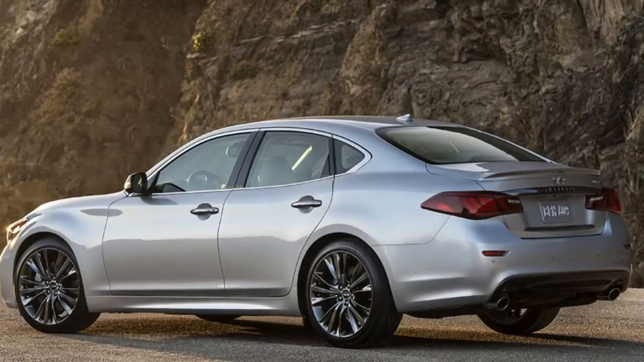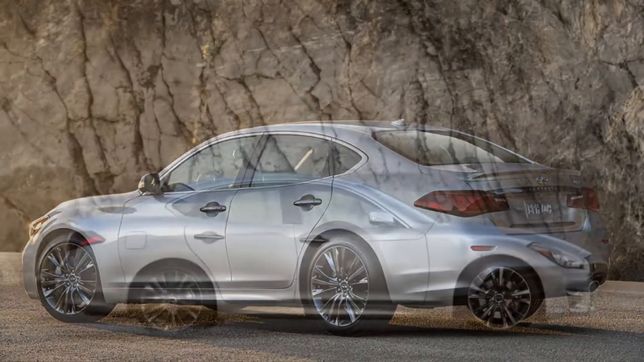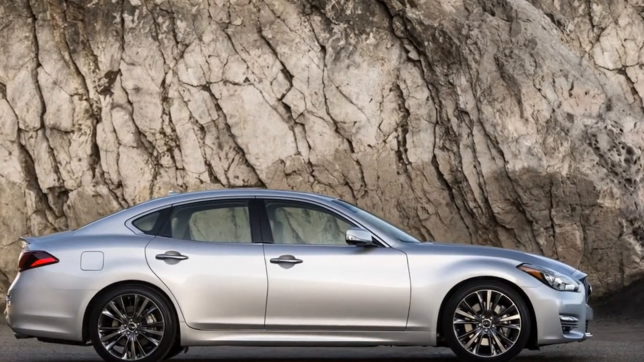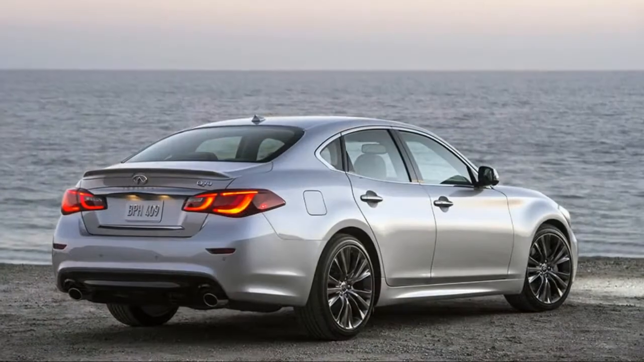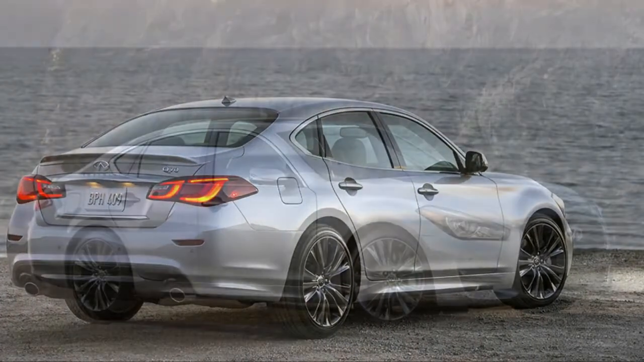If you're looking for Japanese quality and attention to detail in a sports sedan every bit the equal of the BMW 5 Series and Audi A6, the 2018 Infiniti Q70 has the moves and muscle to fill the position. As the company flagship sedan, the Q70 must excel in every area from luxury and safety to performance and styling.